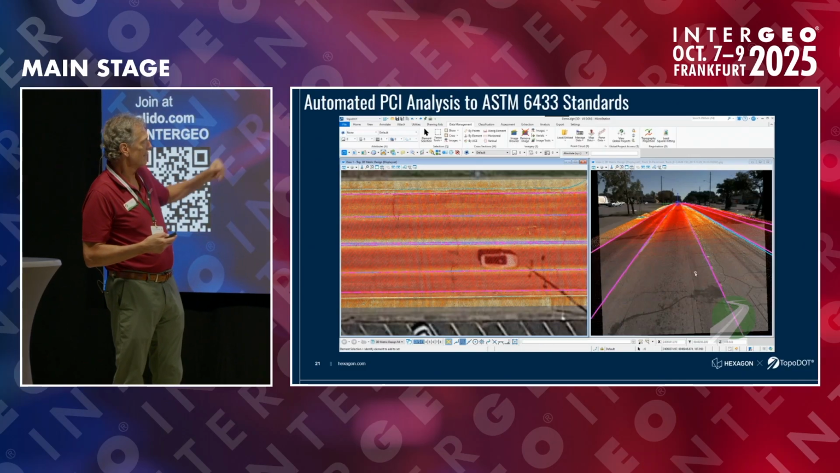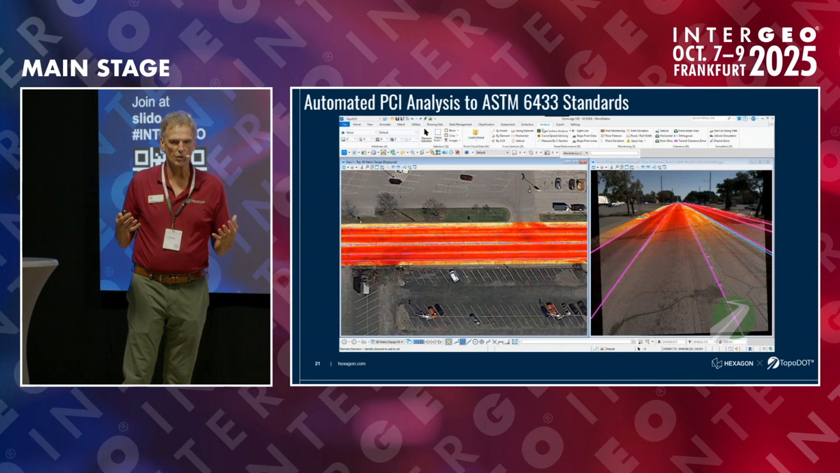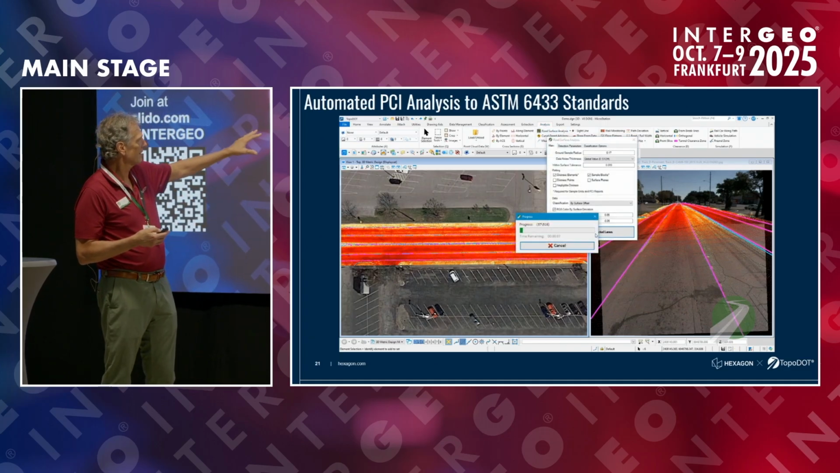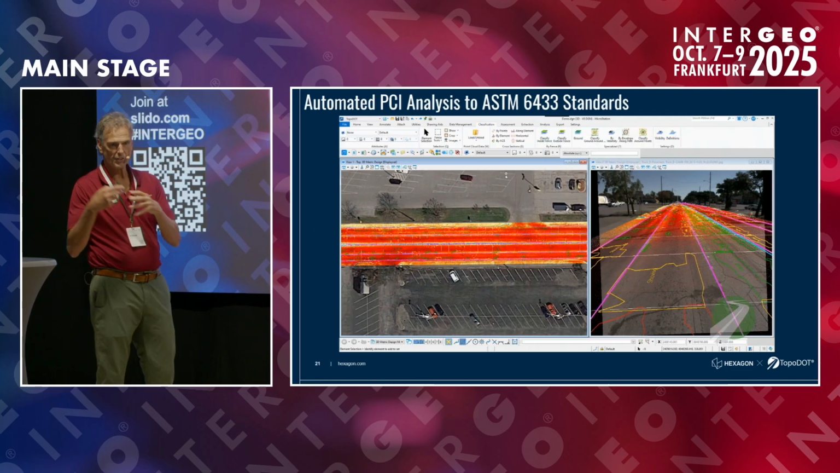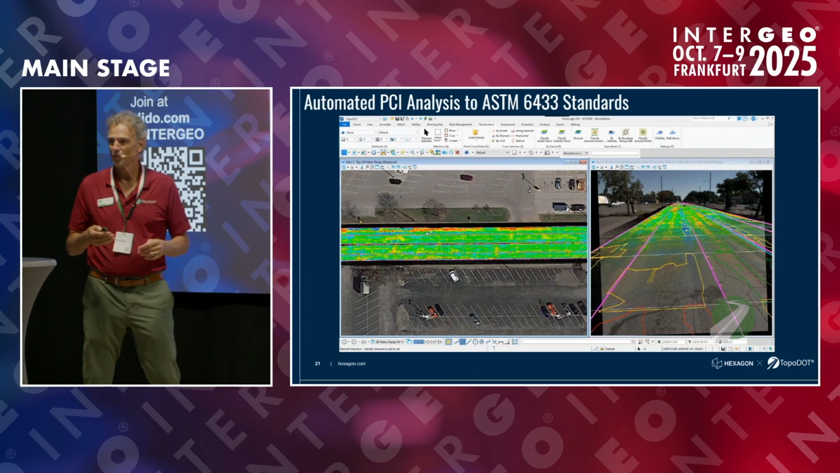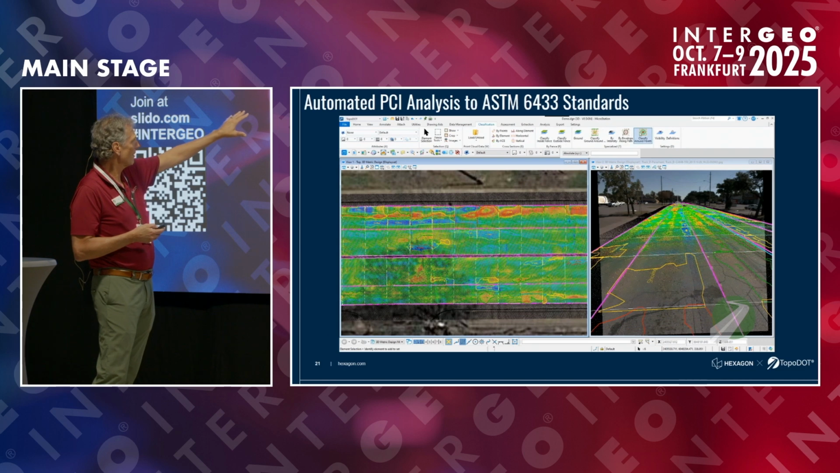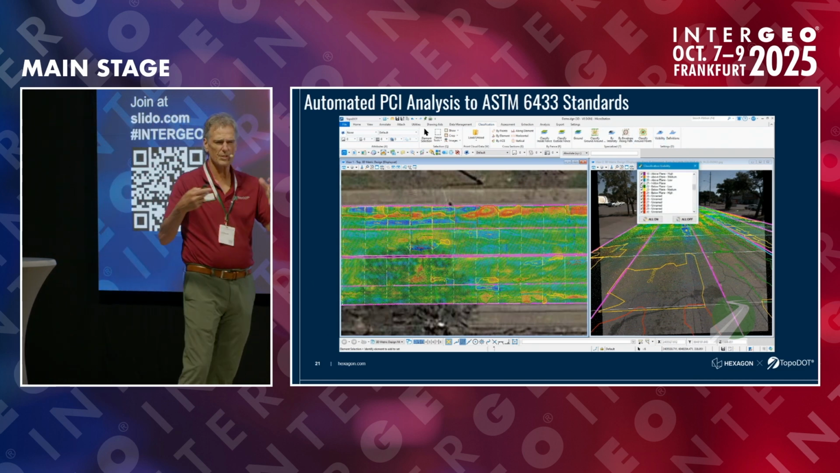And when you select these, TopoDOT will go through and find all the pavement distress, identify it, classify it, and assess its severity, and quite quickly, actually. It's not sped up too much at all for this. And we'll identify the points. Every one of these you'll see, shoving bumps, basically, to the standard.